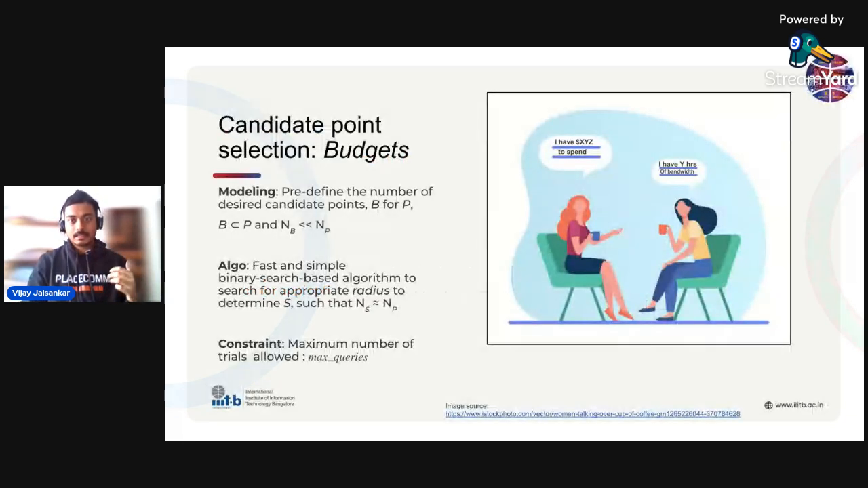Another key issue in practice is the budgets. So, for example, on the right here, we have a conversation where people say that I have XYZ dollars to spend for annotation, or I have 9 hours of human bandwidth to spend in annotation. Obviously, SuP-SLiP helps in this by giving you a subset of points where you can realize your budget better. But we also explicitly tackle these kinds of questions through our budgeting module. The way we model it is we predefine the number of desired candidate points. So let's say 1,000 points for annotation or 10,000 points for annotation, etc. So that's B, the set B.